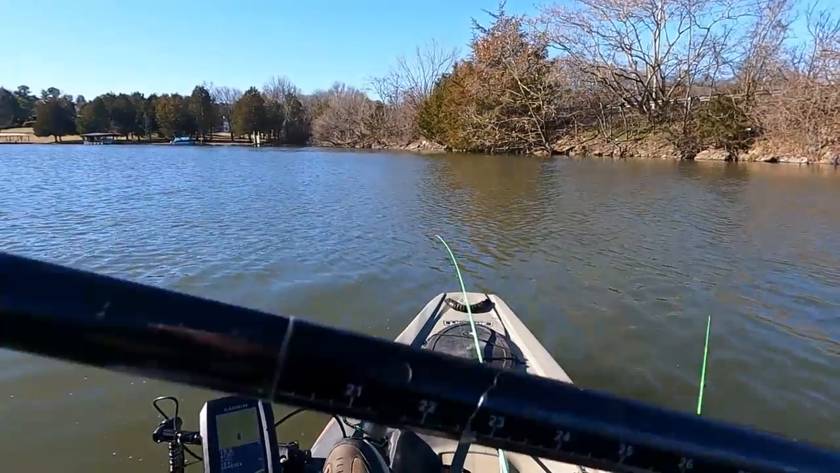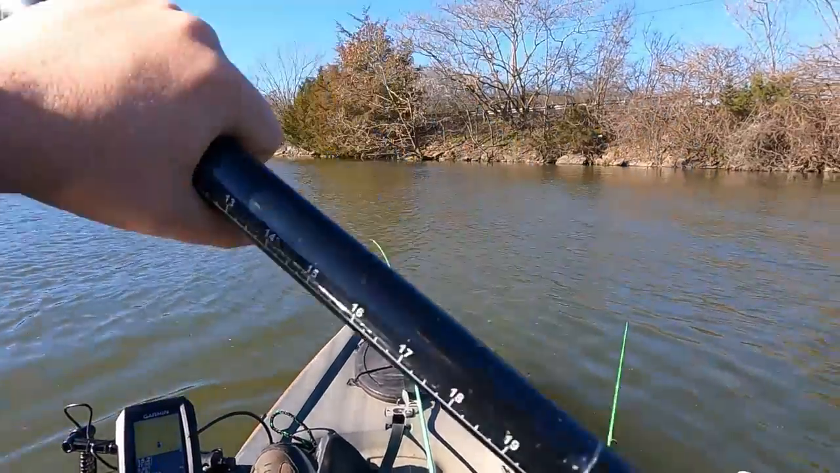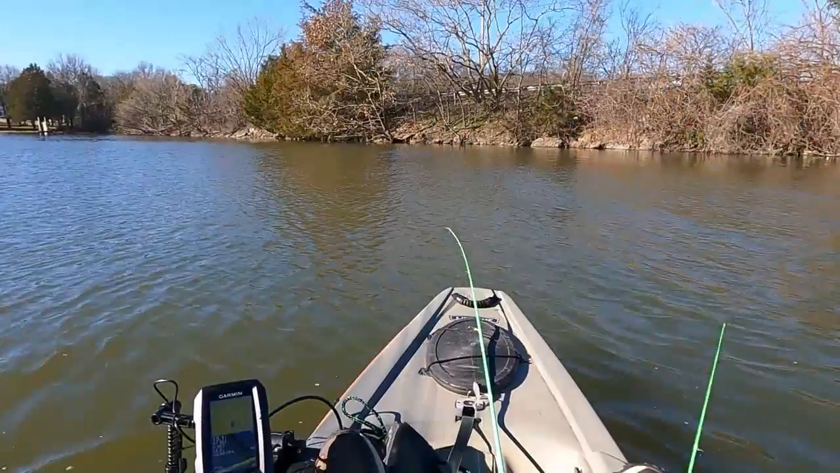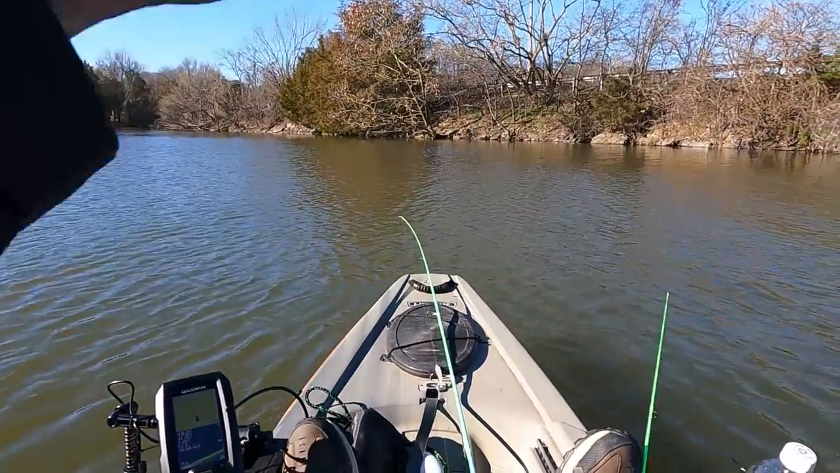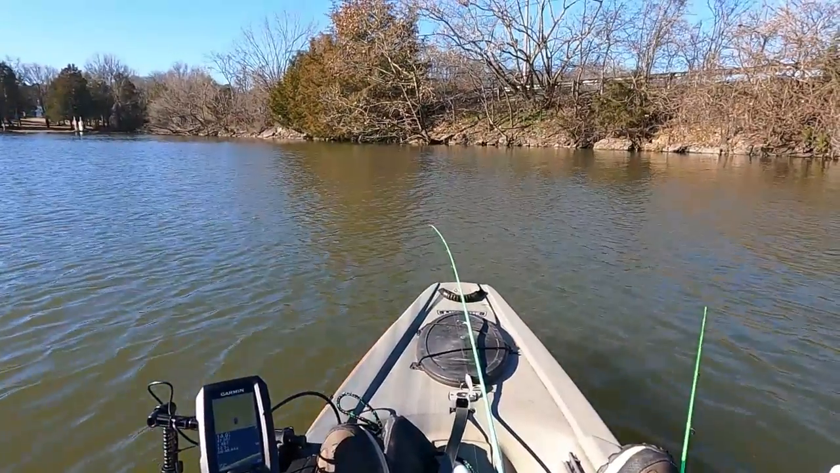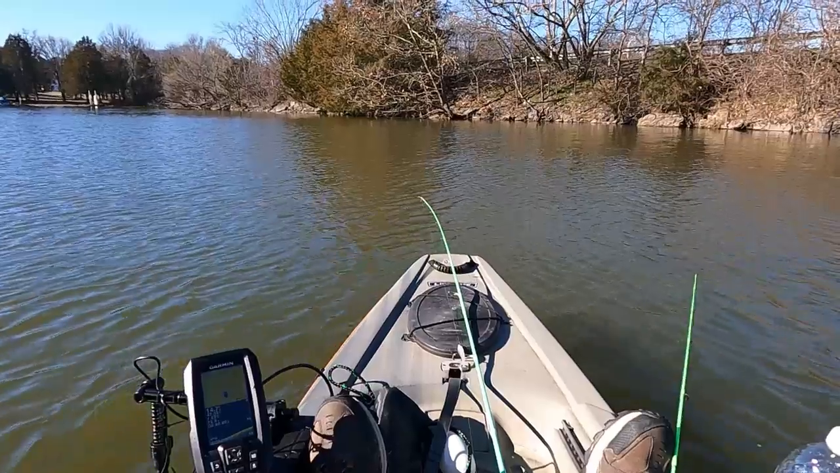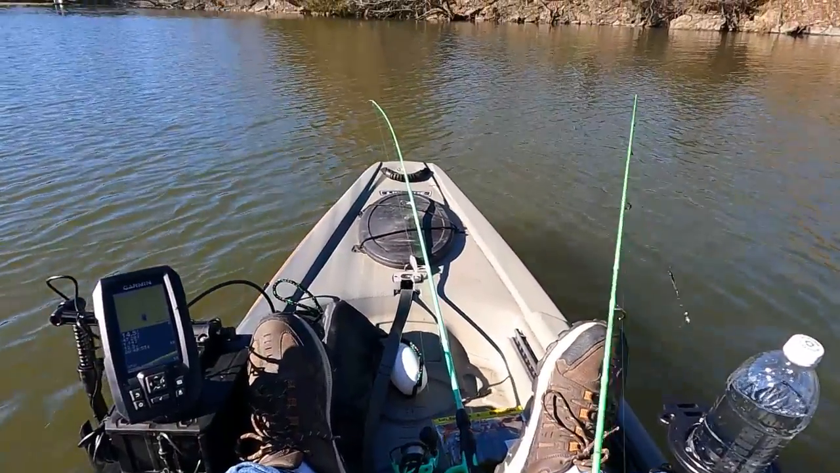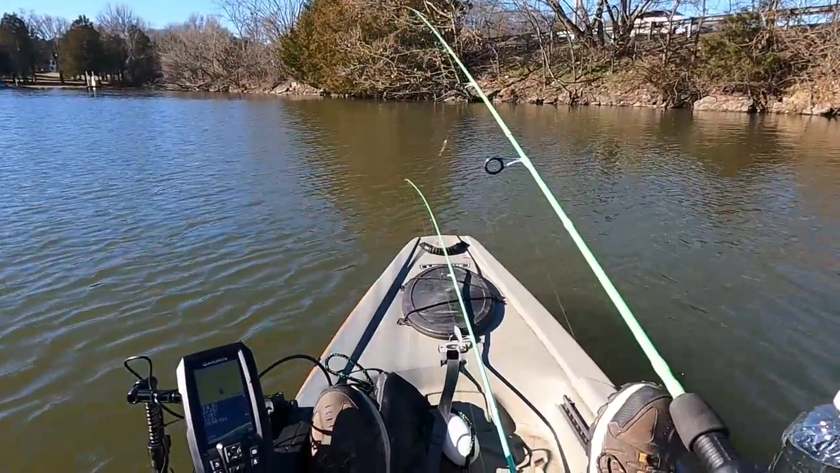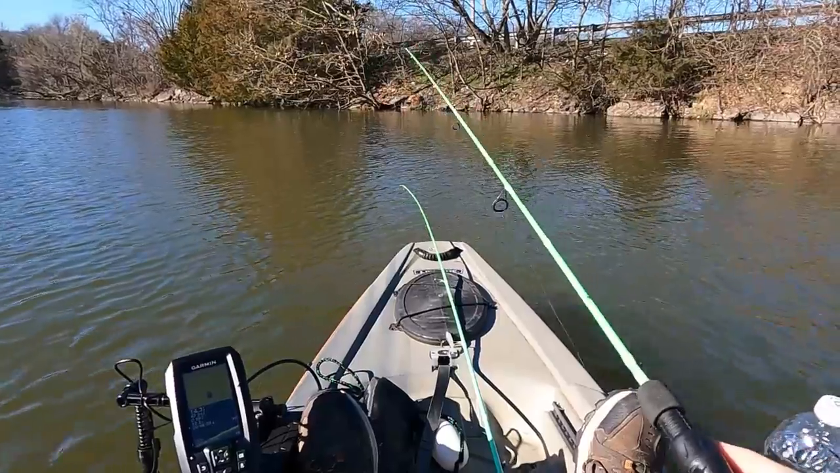So, scooch up a little bit, get ourselves back close to the bank again. So I'm pretty sure the best luck we're going to have is going to be off the docks and off of these rocks, but I don't know. That's what this little thing's supposed to help me out to do. Looks like there's a couple fish hiding right where I just went over, but like I said, still gotta learn how to read this thing, but we'll get there. We'll get there.